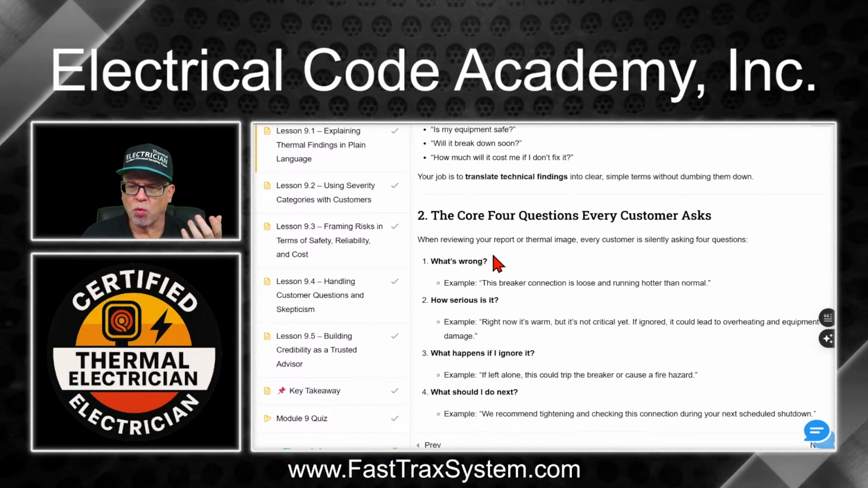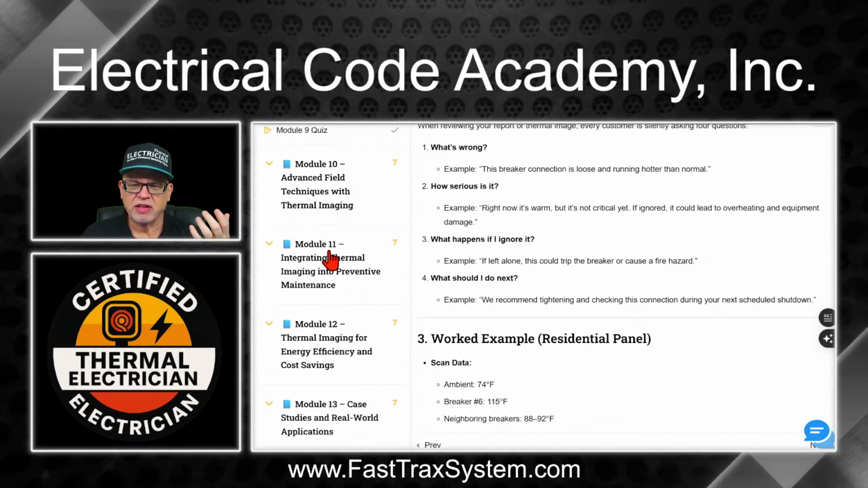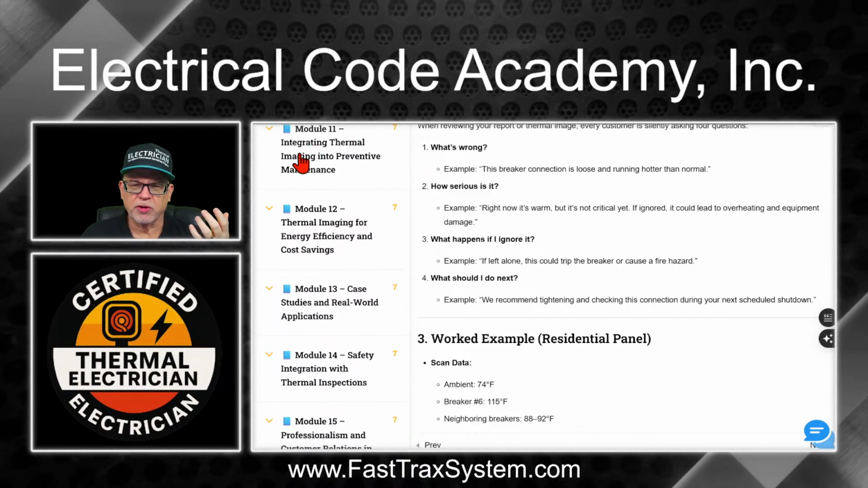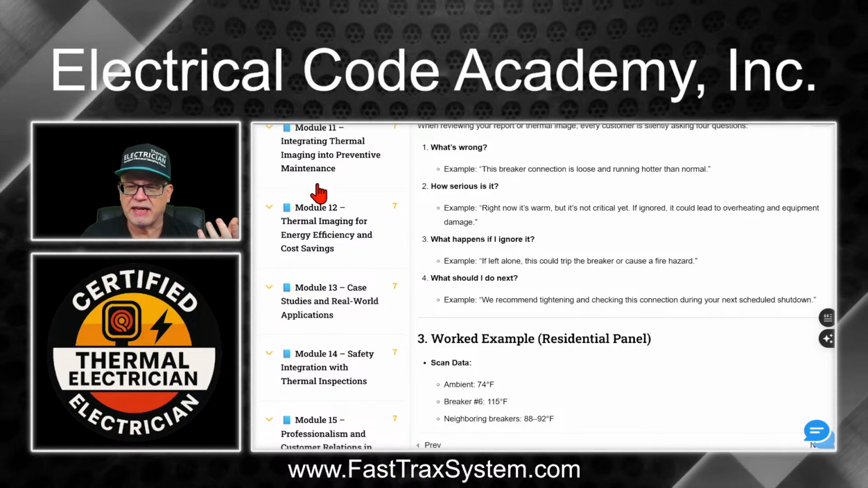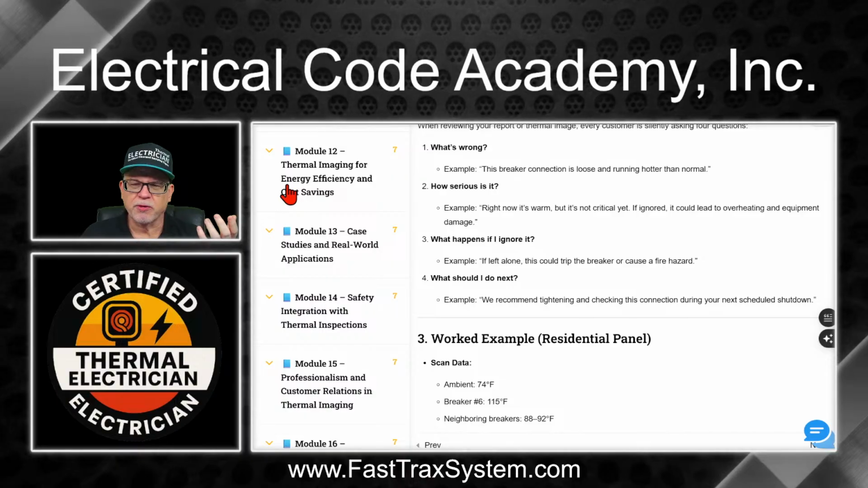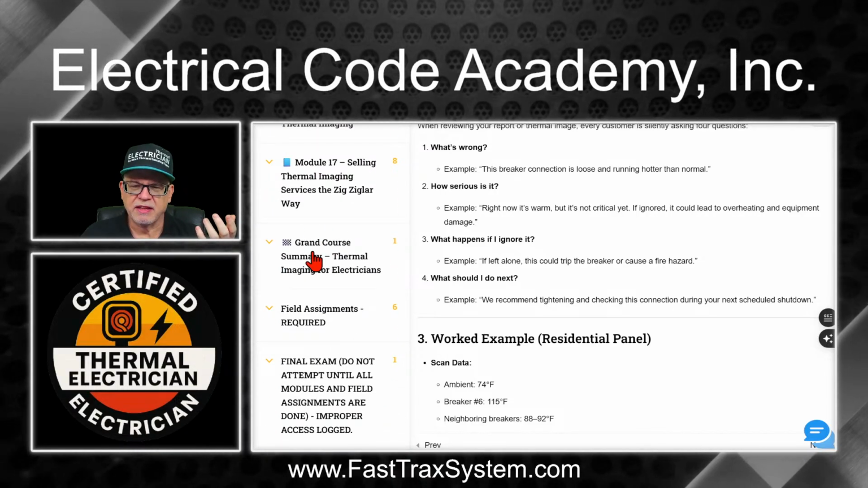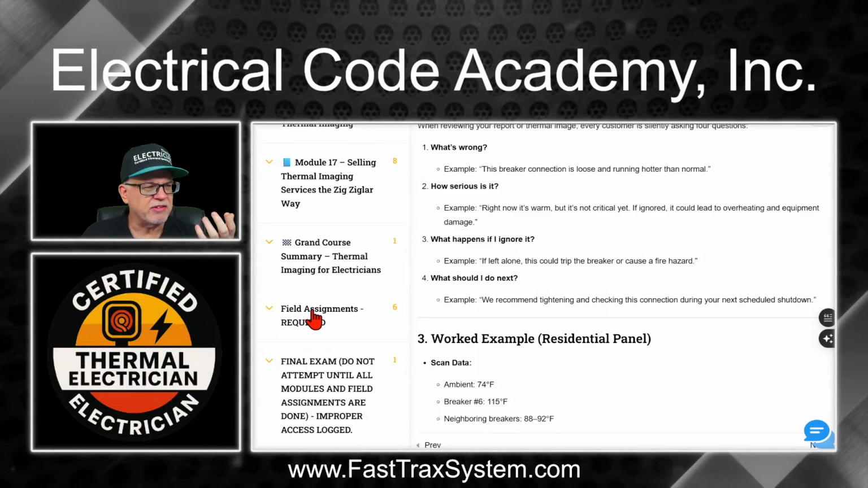Okay, so we kind of walk you through it, give you some questions, how to do that. And again, you'll see there's advanced field techniques for thermal imaging. There's a module for integrating thermal imaging into preventative maintenance program. There's thermal imaging for energy efficiency and cost savings. It goes on, as you'll see, a bunch of different stuff. There's a final exam, and then there's some field activities that are required.